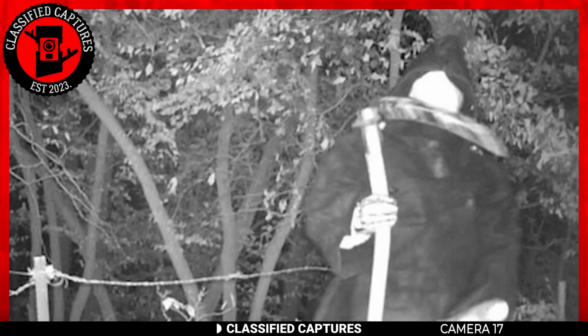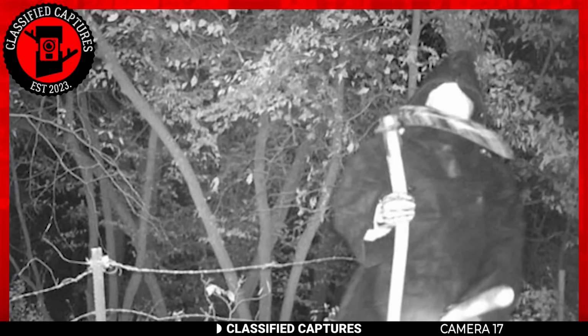And just in case you didn't know, the Grim Reaper is known as the personification of death across many cultures. He's usually depicted as a dark hooded skeletal figure carrying a scythe, which is exactly what he is carrying in the capture. He usually shows up to collect the souls of those unfortunate enough to be at the point of death. So imagine knowing this and having him show up on your trail cam at night. If that's not freaky, I don't know what is.